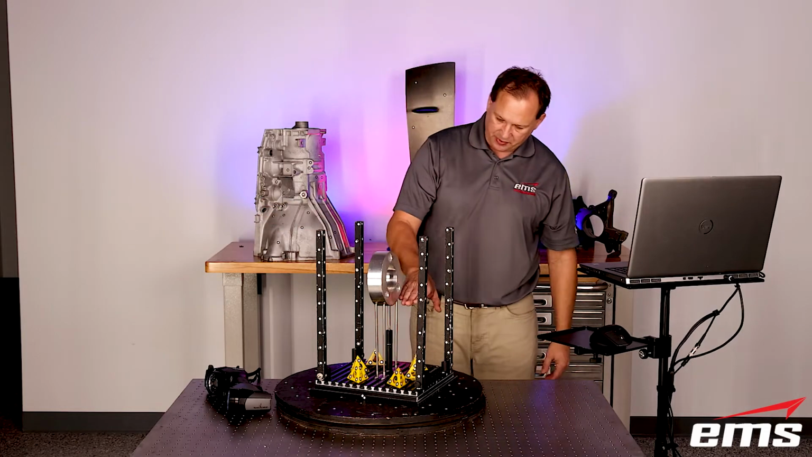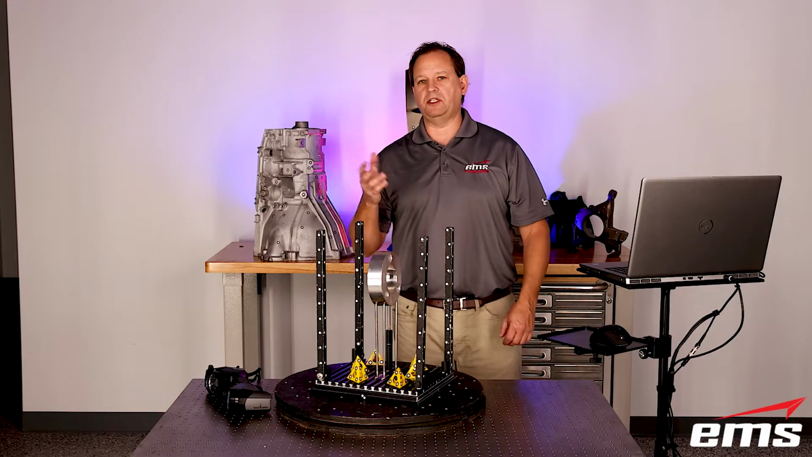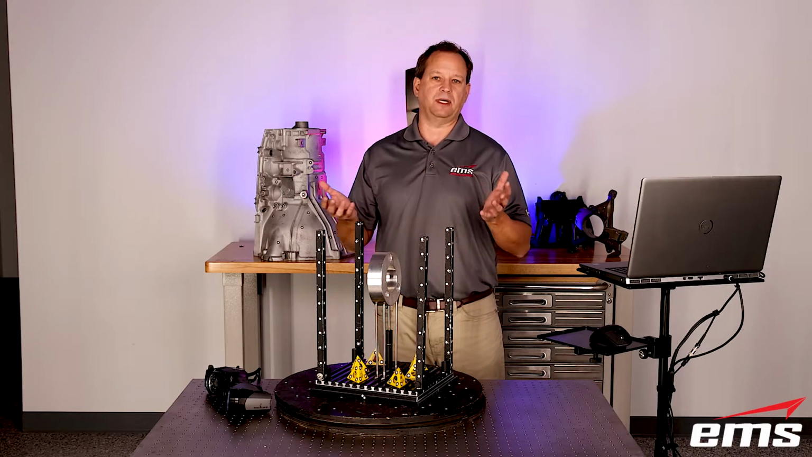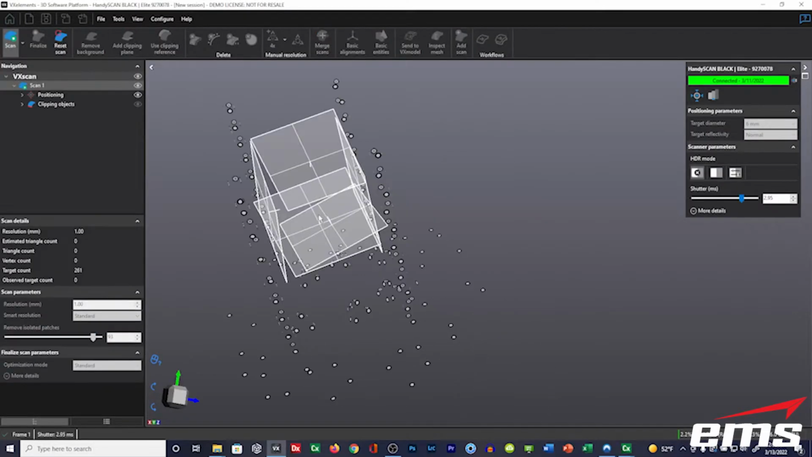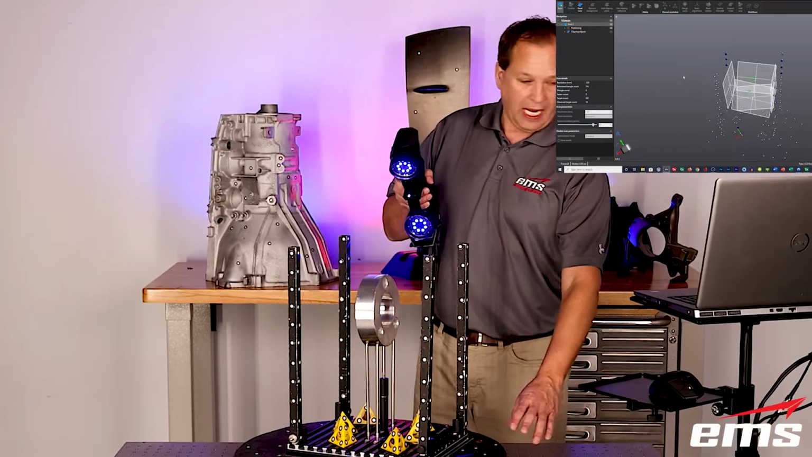The only thing that ends up in the scan data is a little bit of these rods that are holding up the part, but in our inspection, once data is a certain distance away from the part, it just ignores it. So it doesn't even factor into the inspection report at all. I'll leave these turned on because you can turn them off, which I had the first time. So now when I go to scan, it already knows where all the targets are, and it knows where that clipping plane is.